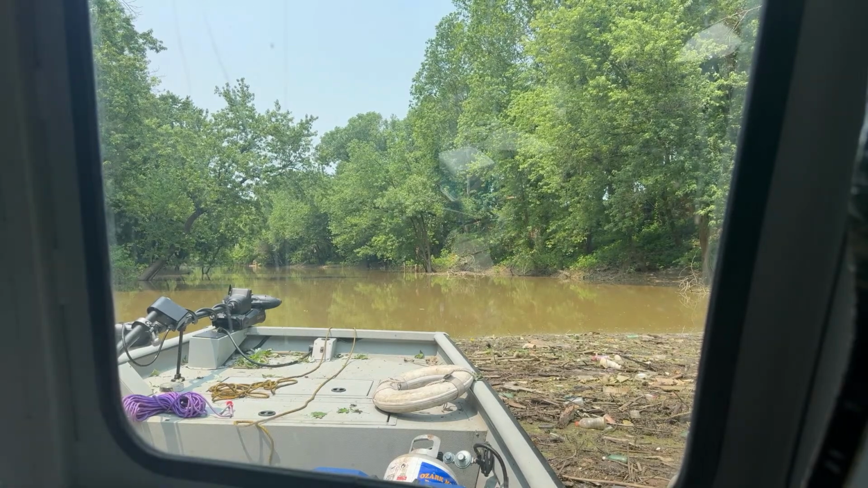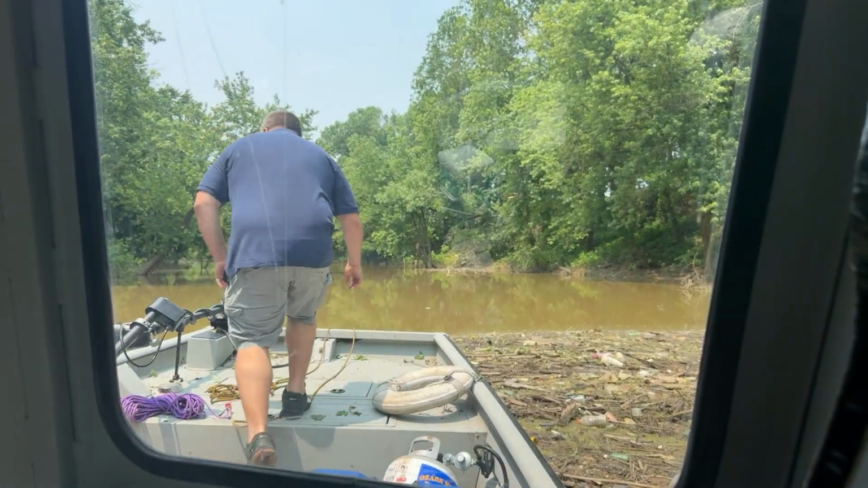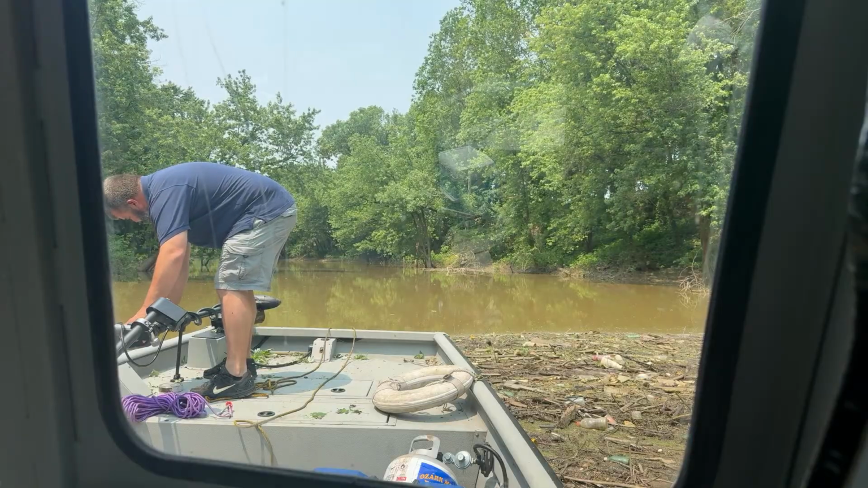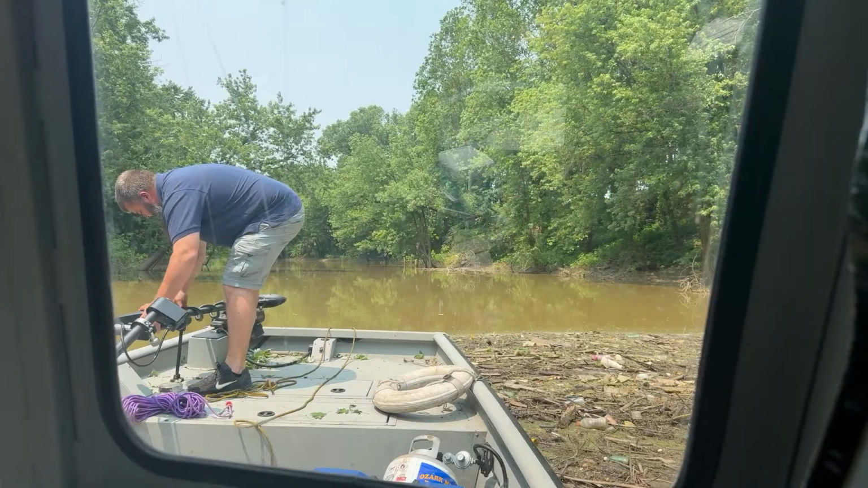There. Okay. Well, guess what? A stick. There was a stick. Yeah, I know.